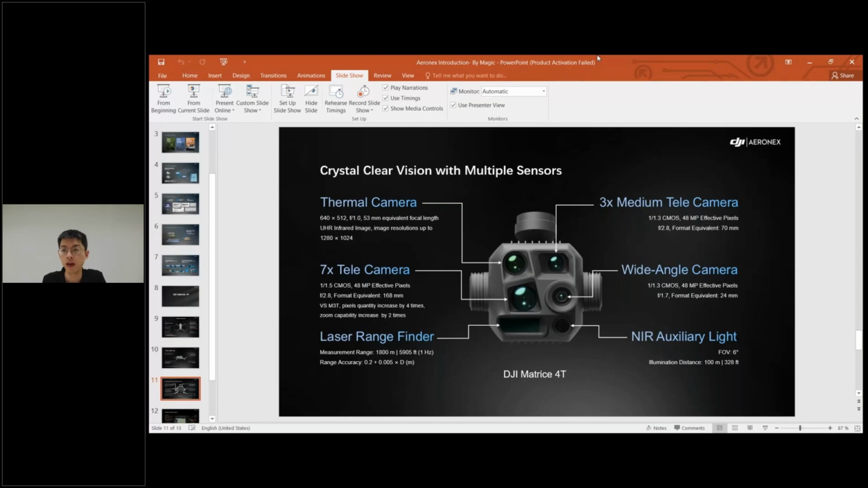It has 1 wide camera and 2 telephoto cameras with 3x zoom and 7x zoom. So this offers 4 times more pixels and double the zoom capability compared with the previous generation. And it is also equipped with a laser rangefinder, which can reach a measurement range of up to 1.8 kilometers, as well as an NIR auxiliary light up to 100 meters.